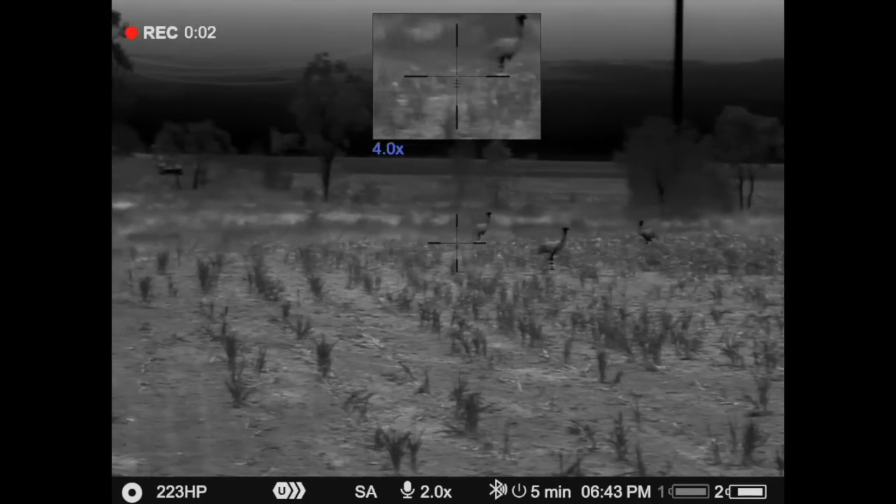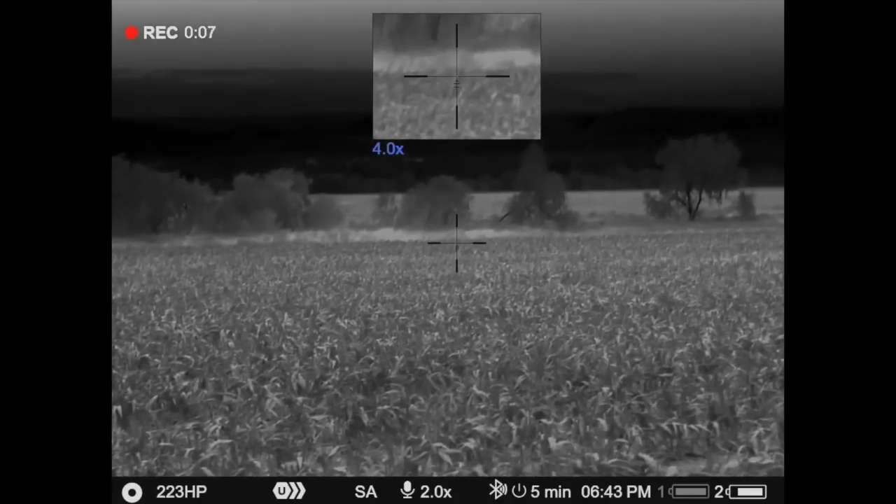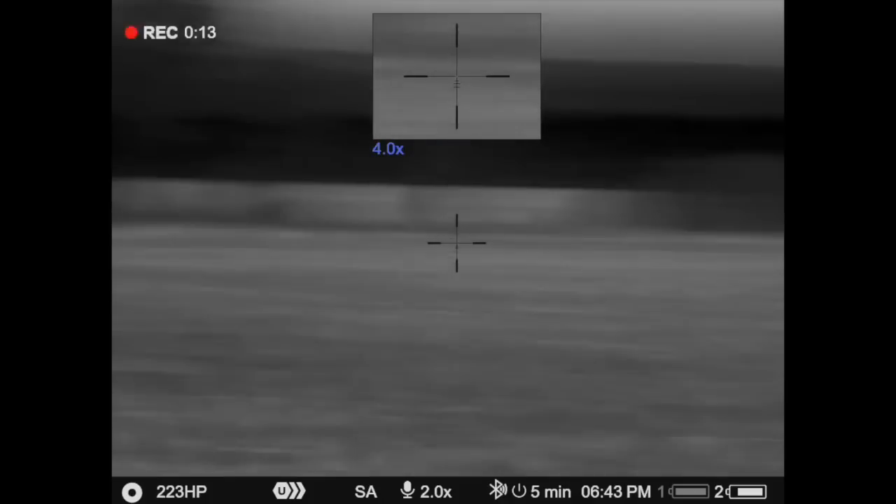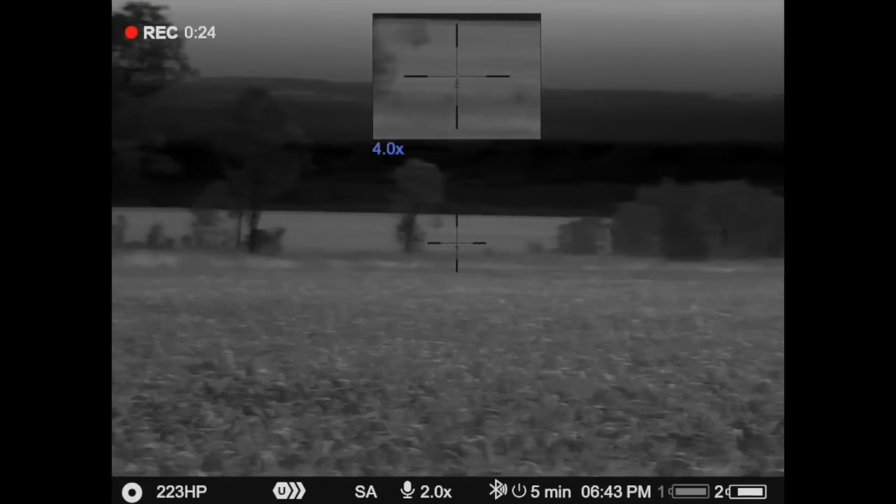There's the emus over there. The dogs picked them up, they must have been lying down in the crop just over here. The dogs came along and they got up, started running everywhere. Sort of half spooked the dogs, but I think it kept their attention.